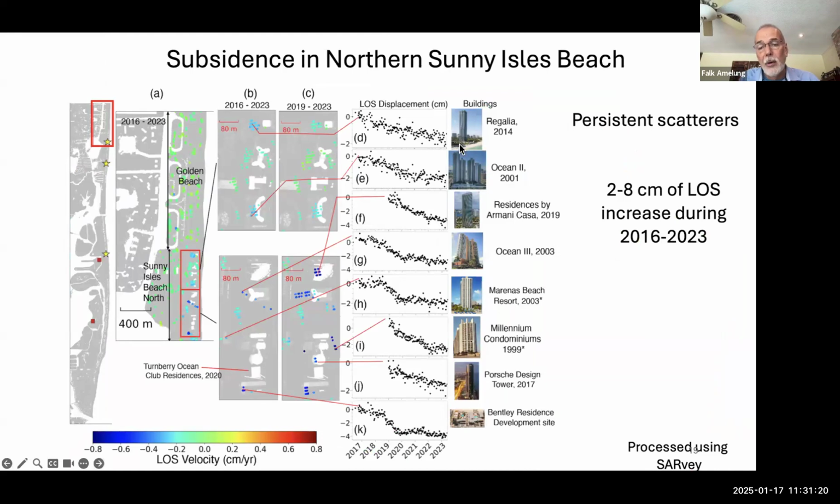So these are all the high rises in northern Sunny Isles Beach. We are getting data only once a high rise is completed. So before that, nothing is persistent. We don't get anything. These high rises, while being constructed, you can get up to 30 centimeters of subsidence, settlement, as you engineers say. We are getting the data only once the structure is there.